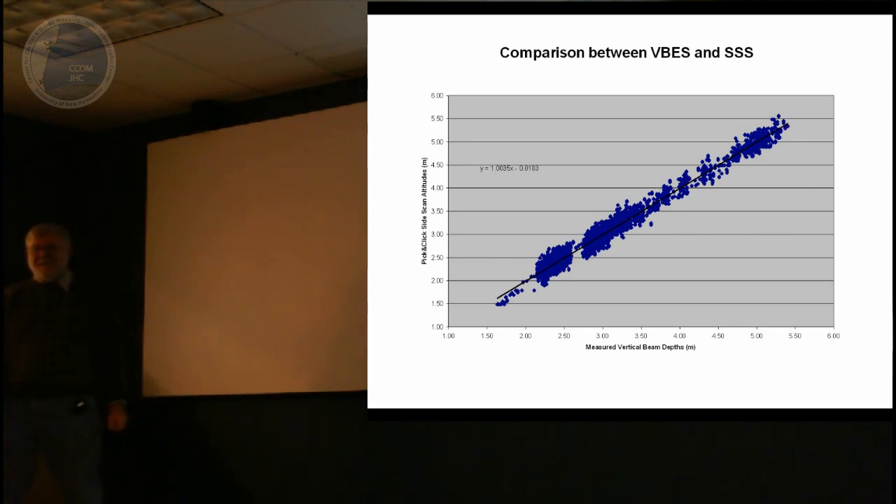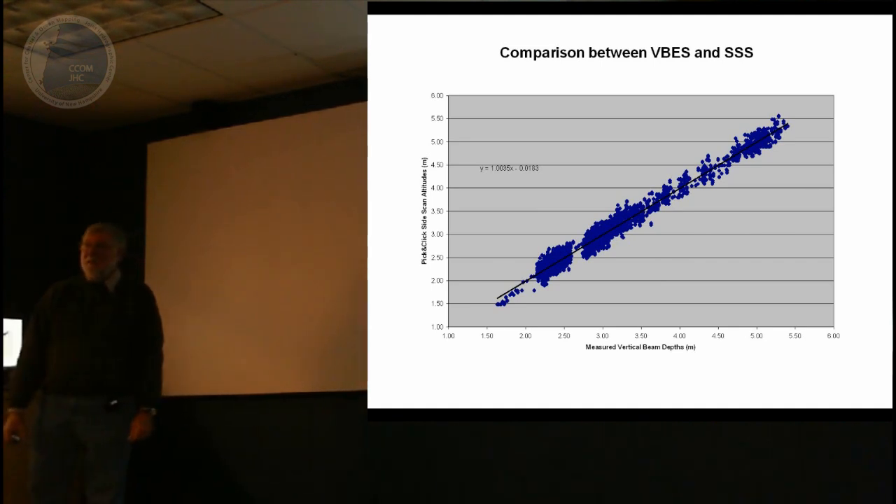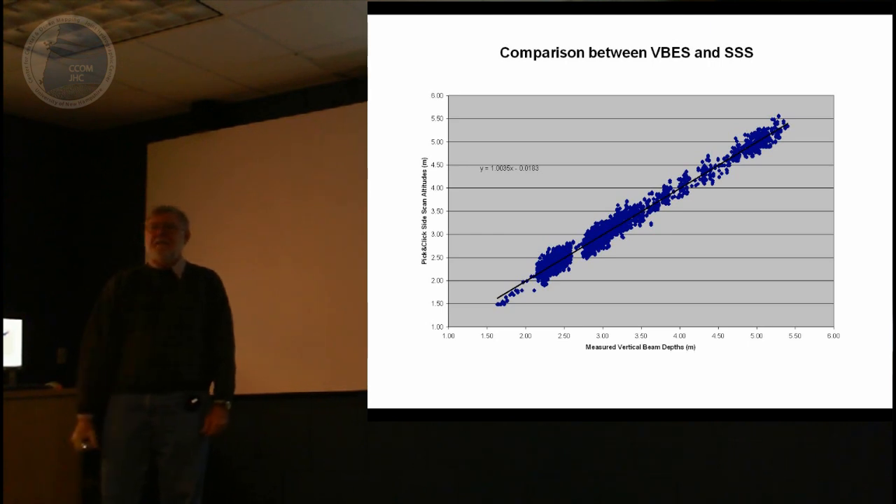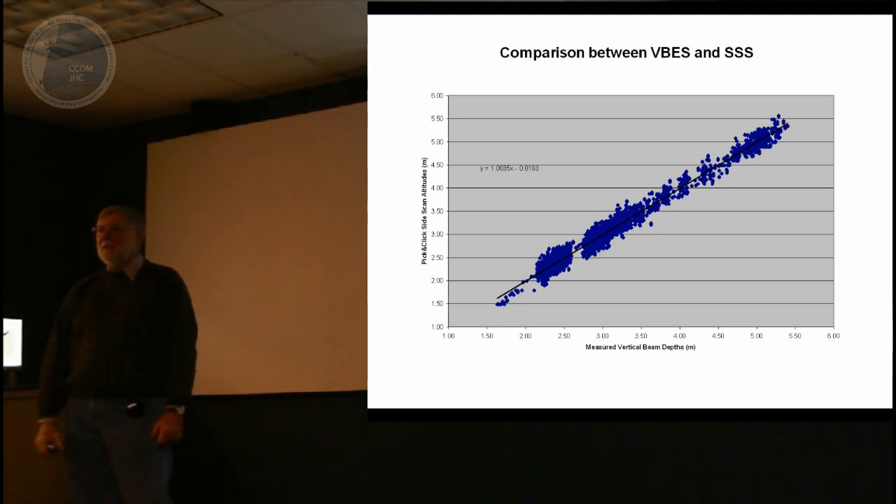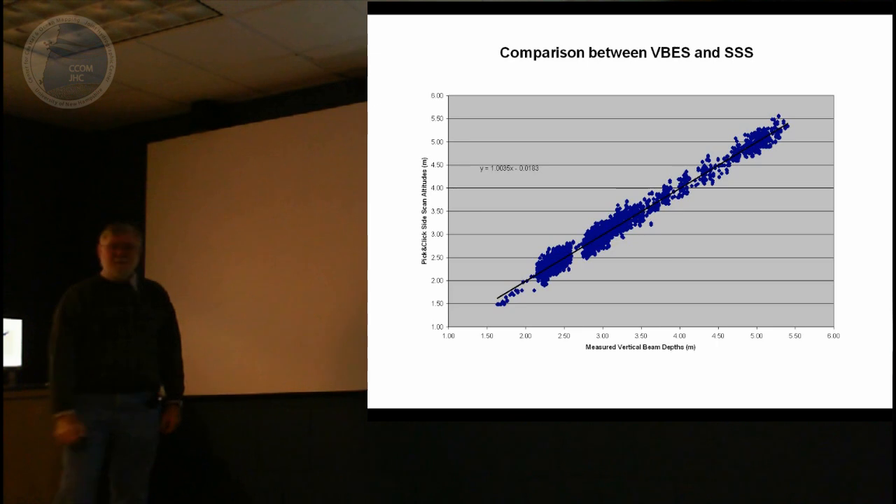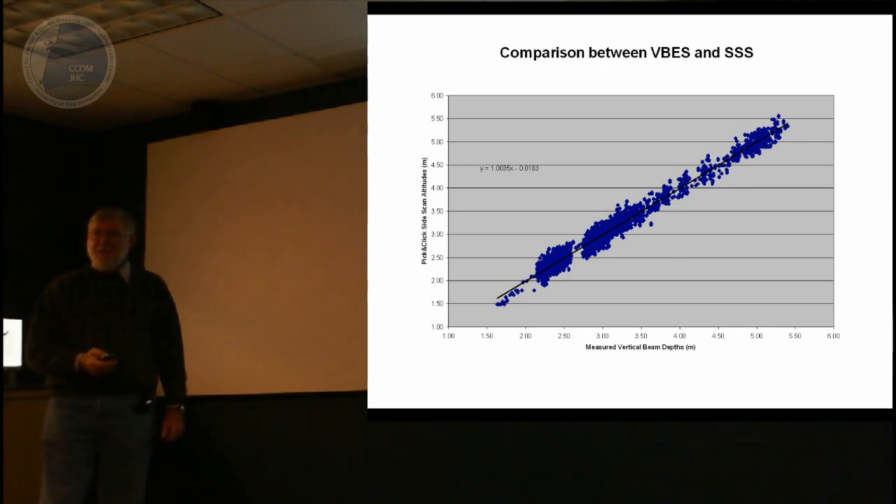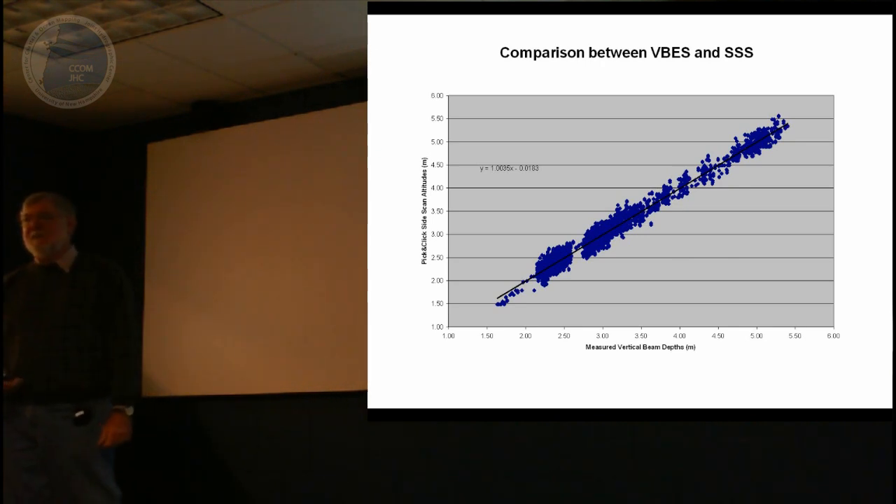One of the things that we did, remember I said maximum utilization of the data? What I was referring to here was that the vertical beam echo sounder in this case was only pinging once a second. The side scan was pinging anywhere between 8 and 13 times a second. So in terms of delineating the long track definition of bed forms, clearly the side scan sonar gives you better spatial resolution.